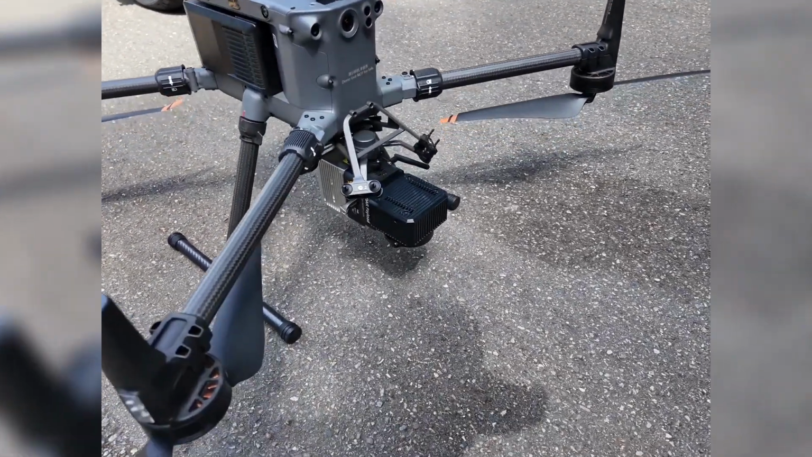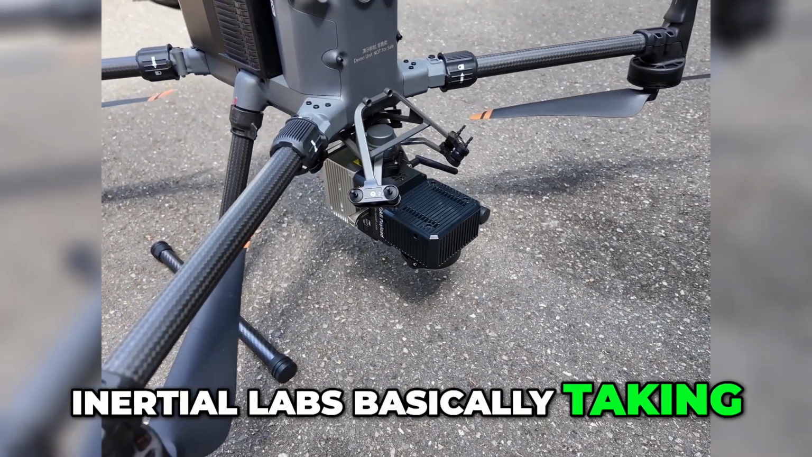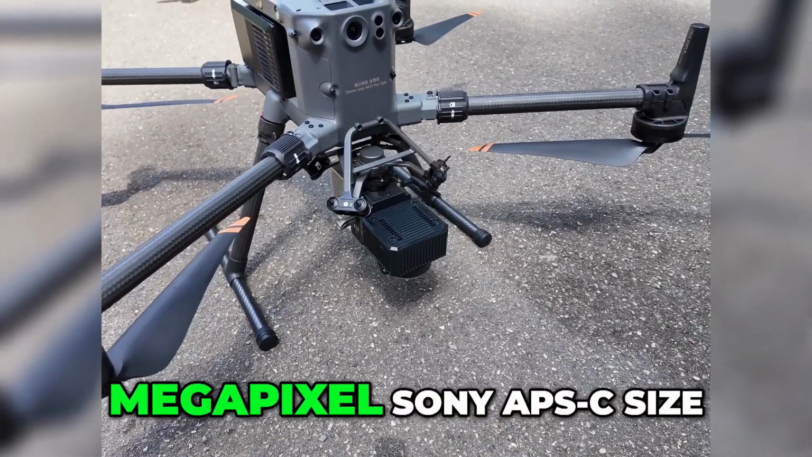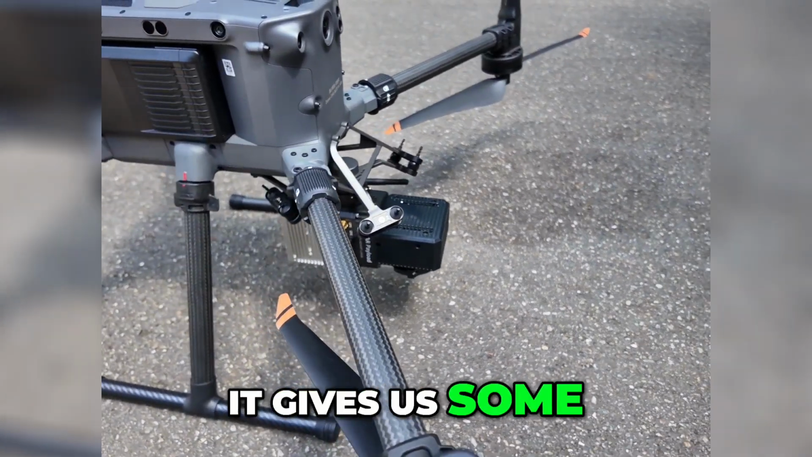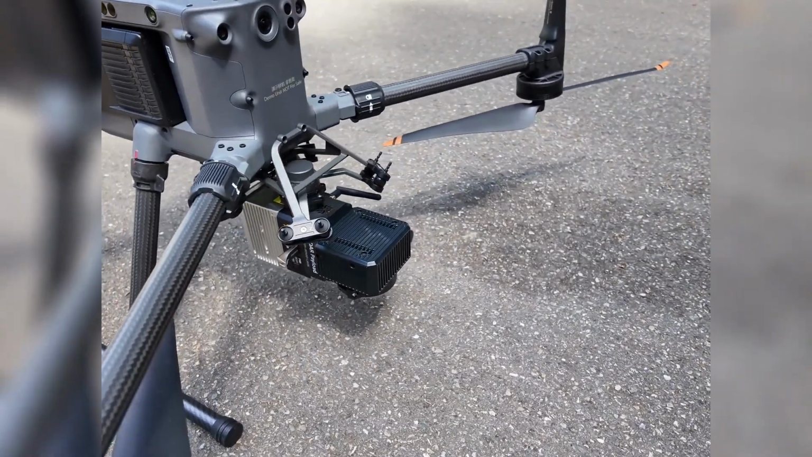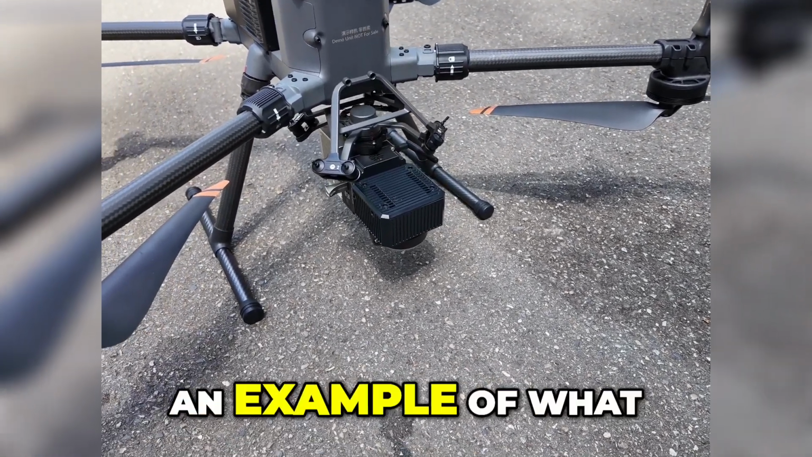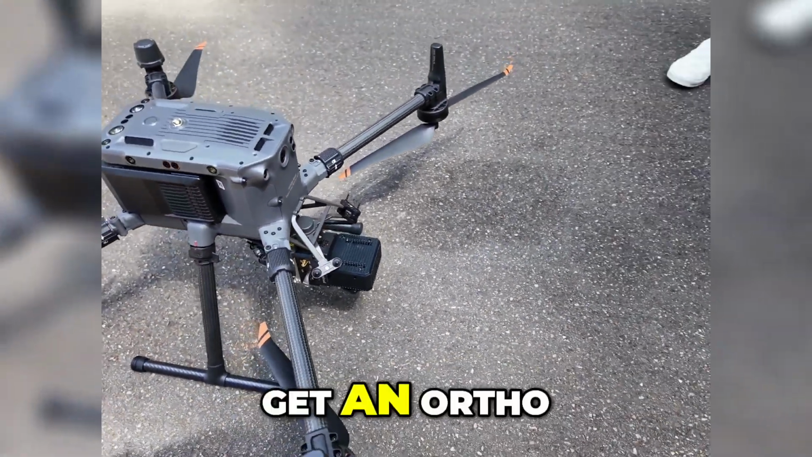Well, while you're working on that, David, tell us about the sensor. So we got Inertial Labs basically taking the same Livox AVIA sensor and then putting their tactical grade IMU on it and then matching it up with a 24 megapixel Sony APS-C size sensor. So that gives us some better colorization and better photogrammetry. If you want to use the photos as well, you could take those off. We're going to have enough overlap, 80-80 as an example of what we're doing, that we could also take the images and use them if you wanted to get an ortho of the site.